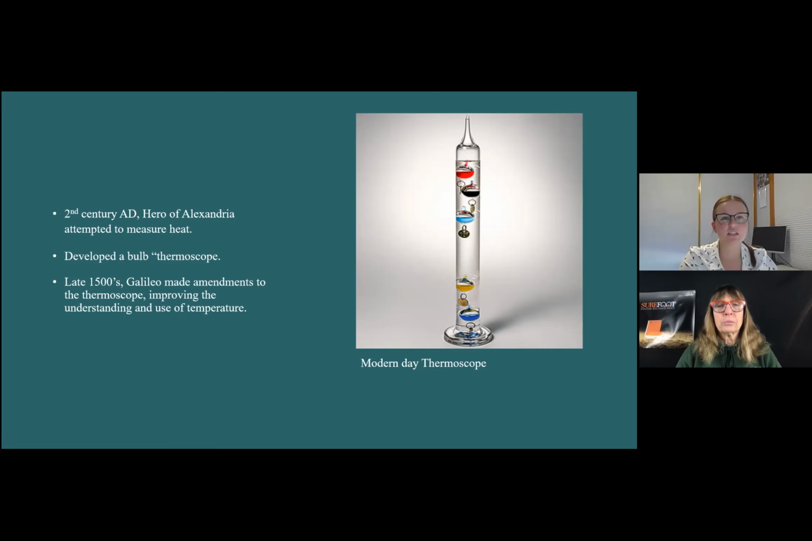So this is a modern day thermoscope. The density of the liquid changes in proportion to its temperature. As the air temperature changes, the temperature and density of the water changes, causing some glass bubbles to float and others to sink as the temperature fluctuates. So the lowest floating sphere is the current temperature.